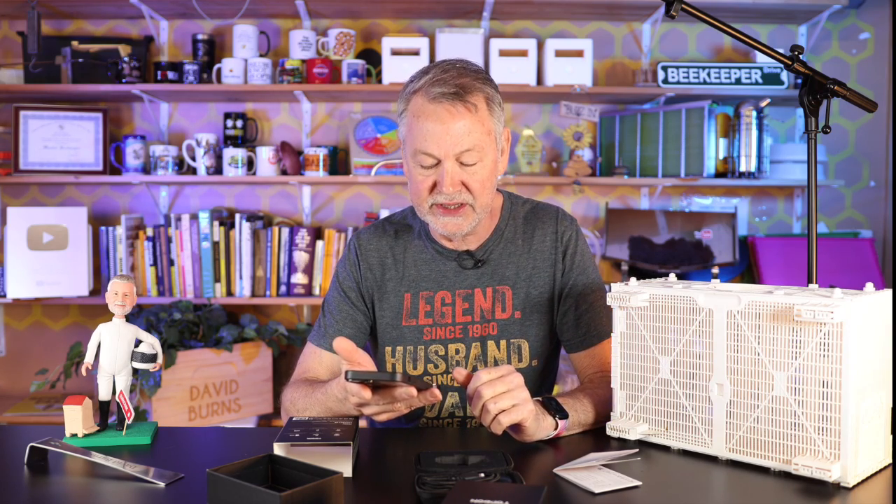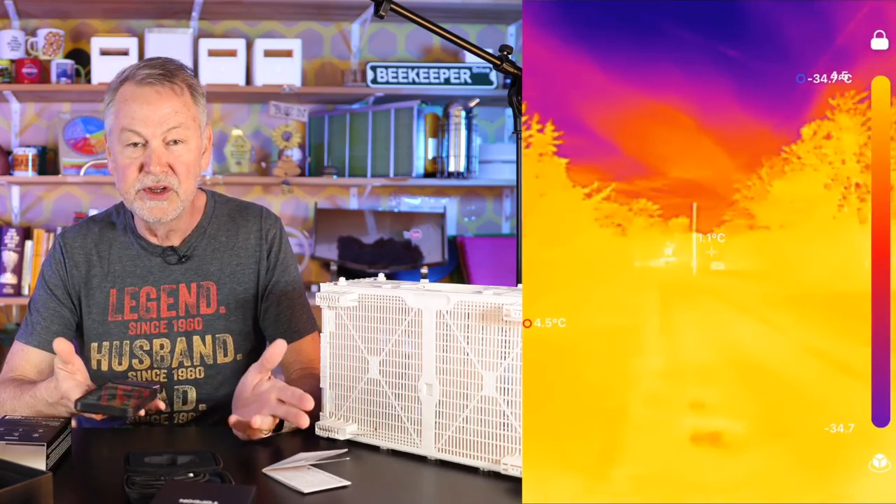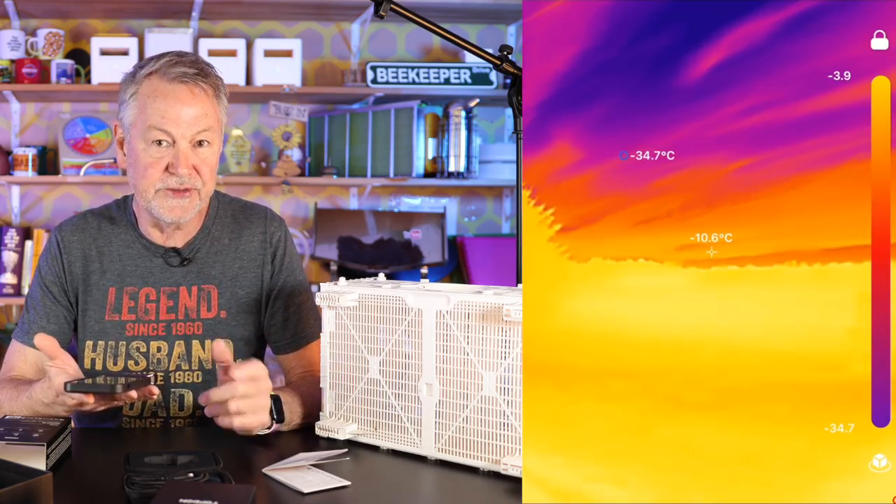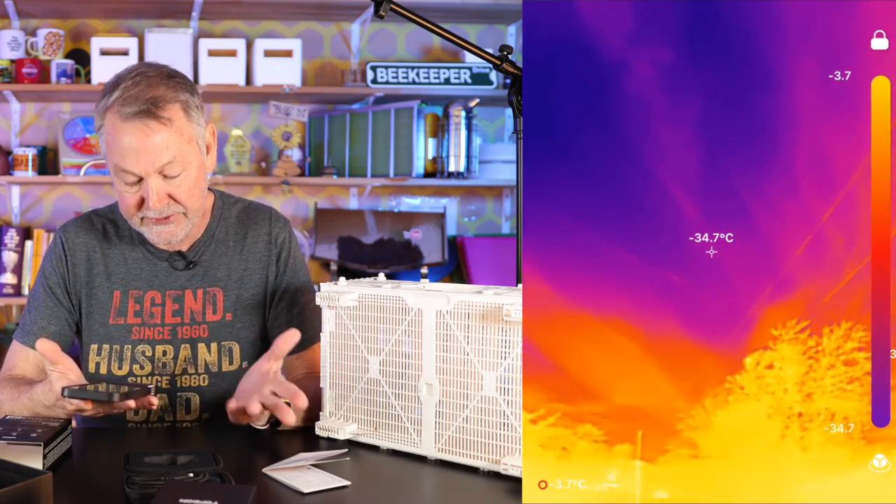I know that sounds crazy. I have other cameras that I bought with my own money that are just regular cameras that I have so many complaints against. But this one just does what it's supposed to do. It's supposed to show you heat, cold, and it does. It has a lot of other features as well that I haven't showed you, but I'll tell you about them.